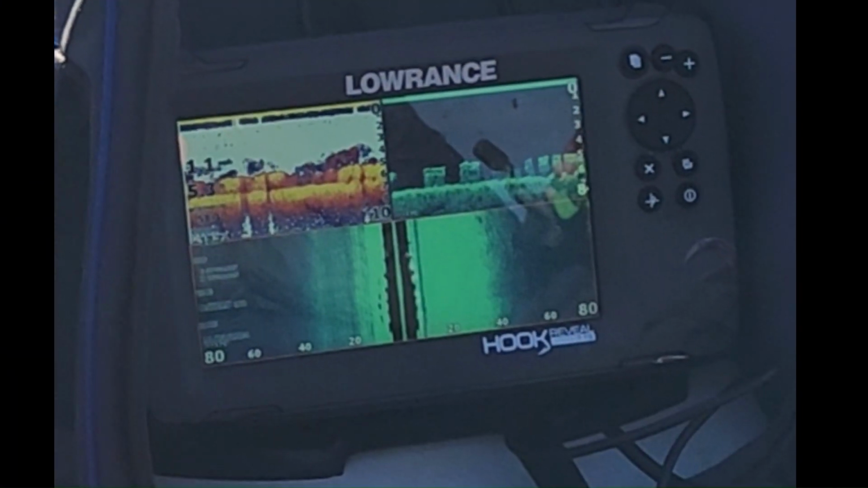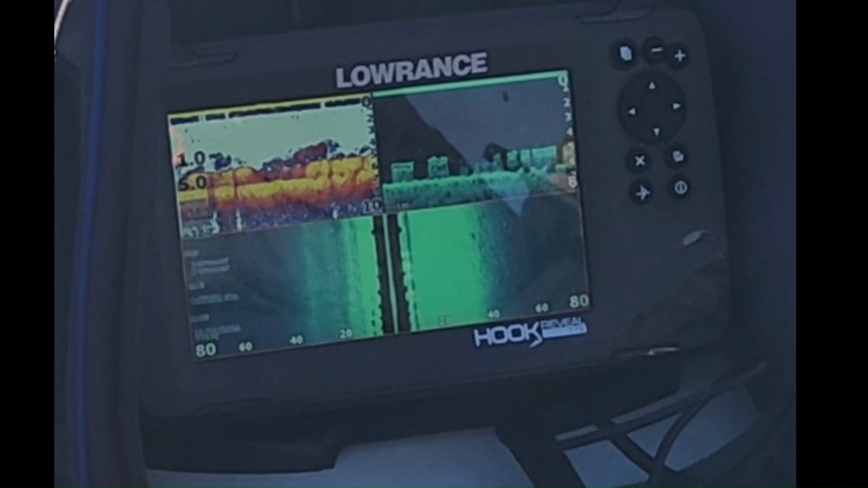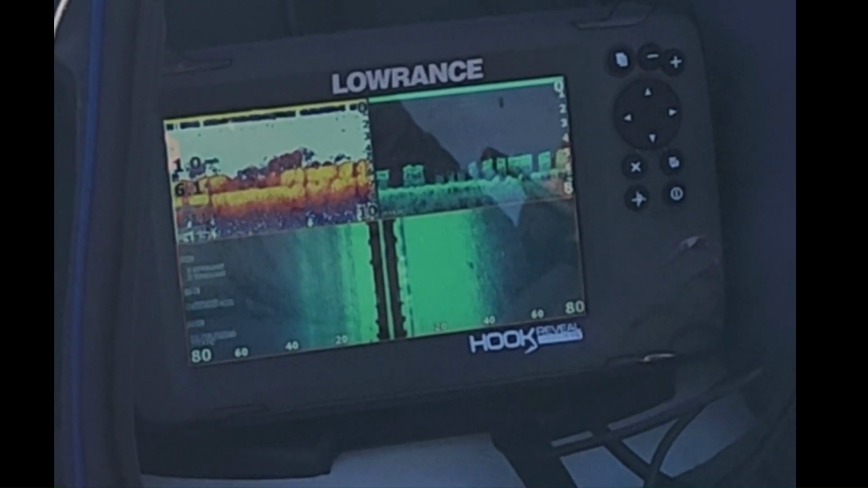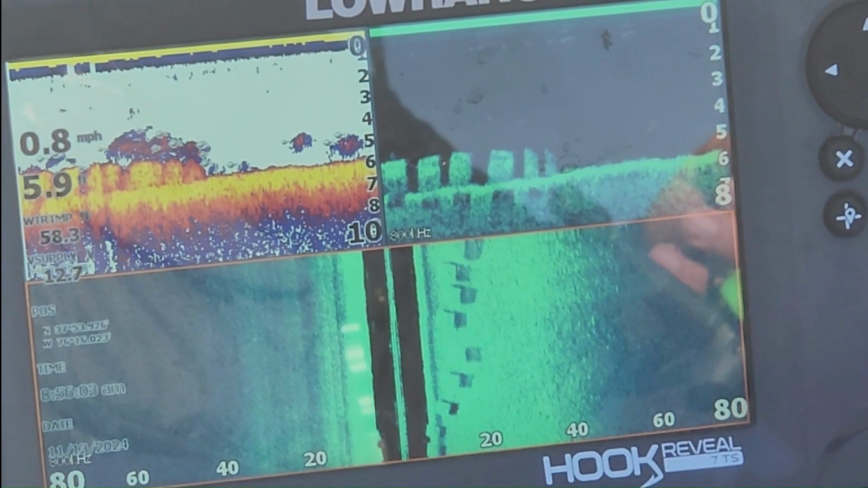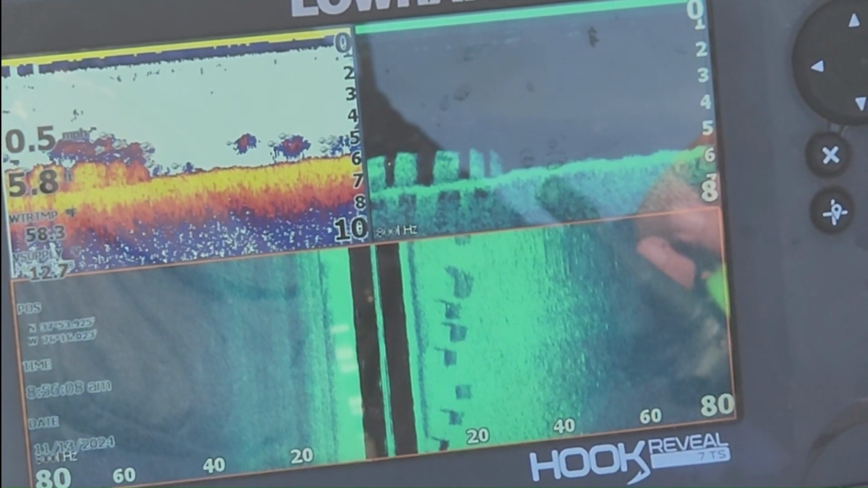My favorite: oyster trays here, a bunch of oyster trays in a row on the bottom, and I got in an angle and a low enough water that you could see them really clearly there in down scan and in the side scan. So it's pretty cool. And those are fish probably on top of those. So fish are hanging out around the trays.